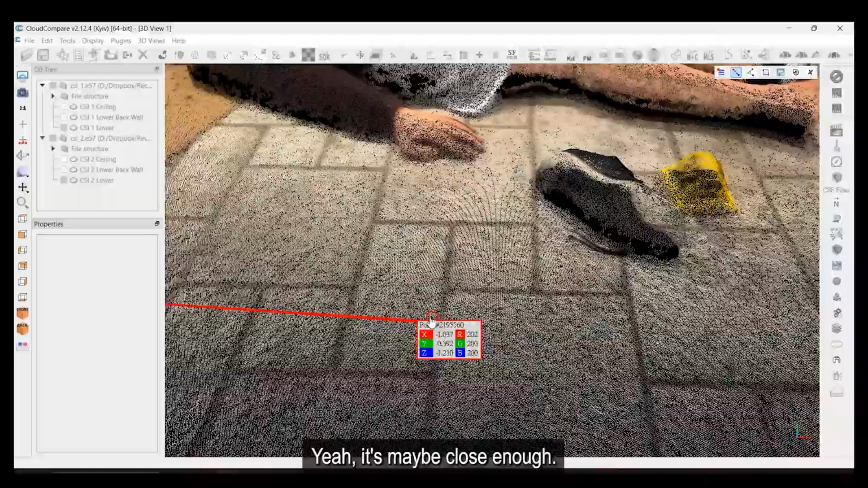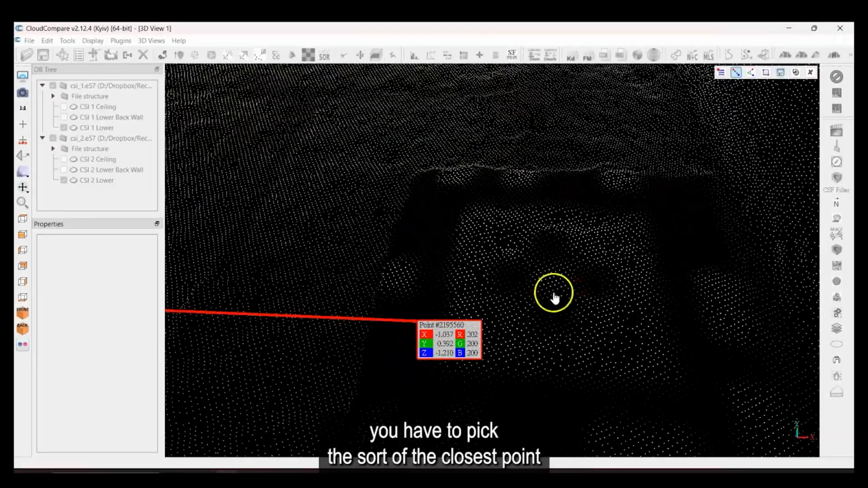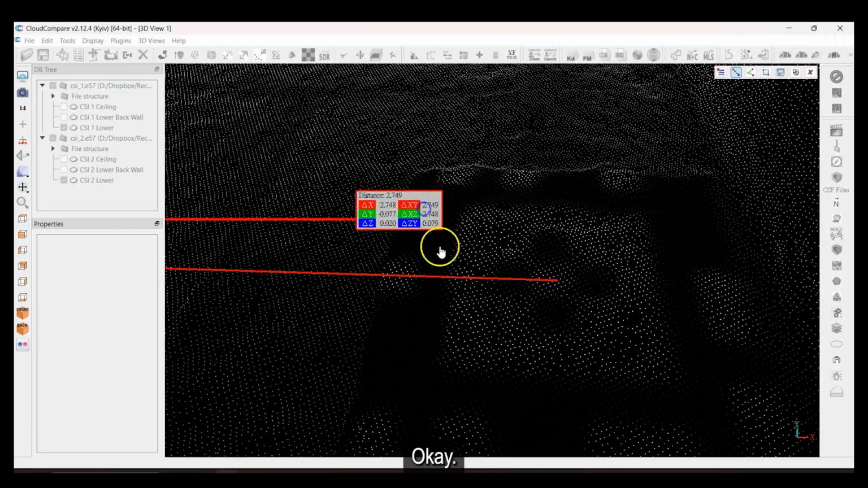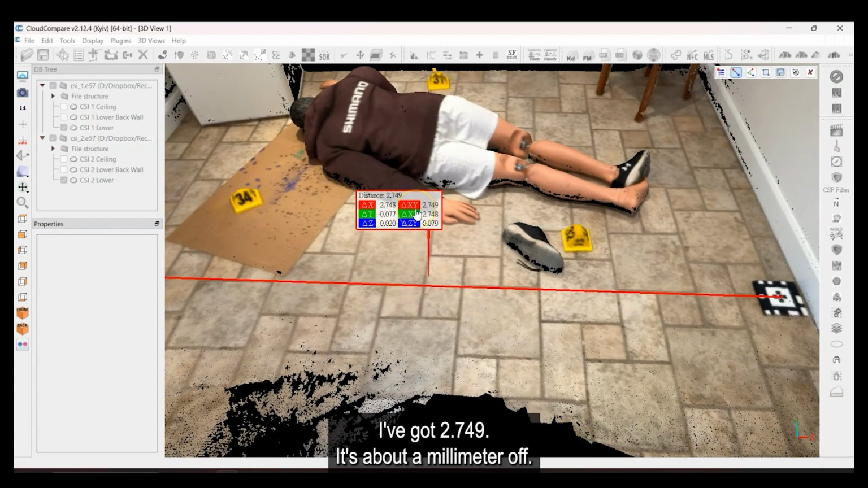Well, it's maybe close enough. It's not going to be perfect, but you have to pick sort of the closest point. And I'm trying to pick it to the center of this target. So let me see if over there. Okay, so I had 2.75, I've got 2.749. It's about a millimeter off.